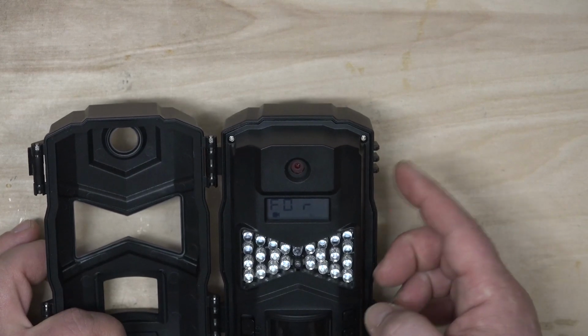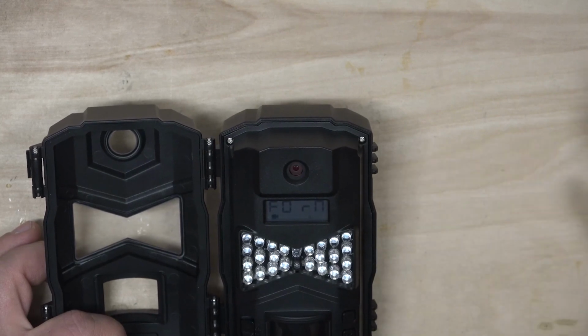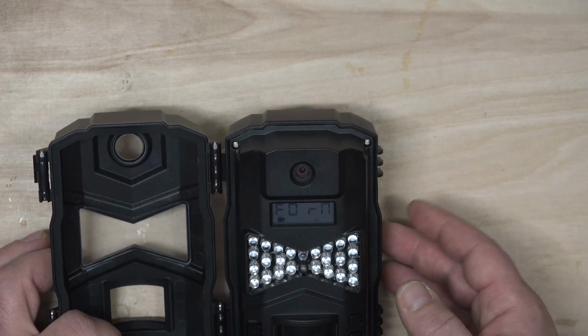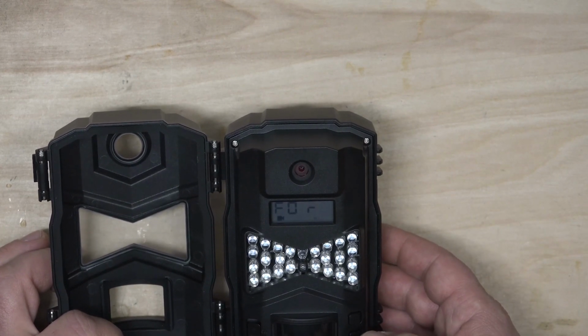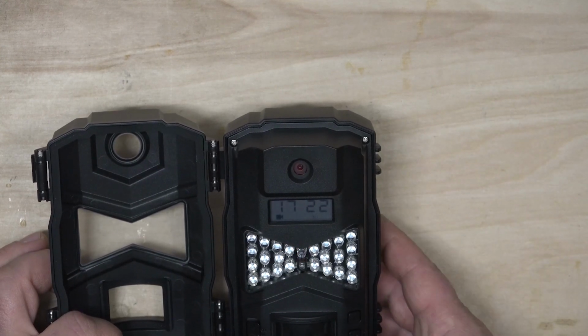You should always format your SD card. Especially in my case, I have so many cameras, I'm always switching SD cards from camera to camera. So you should definitely format your camera with each use. Go ahead and hit that. There's going to be a delay, and now we're ready to go.